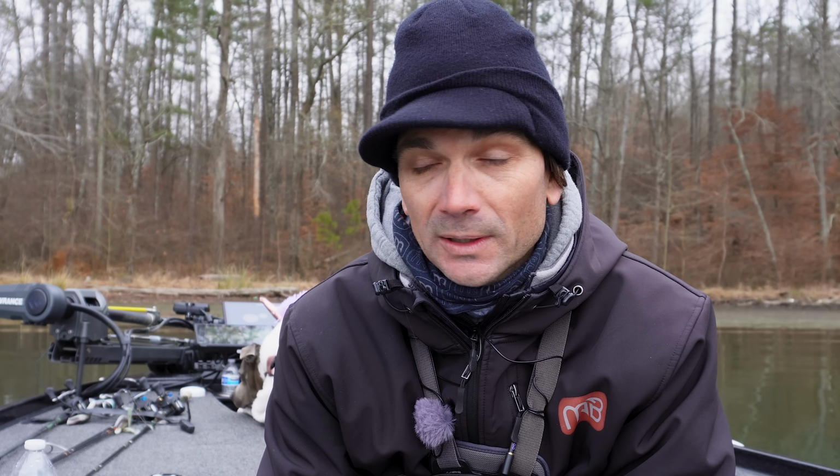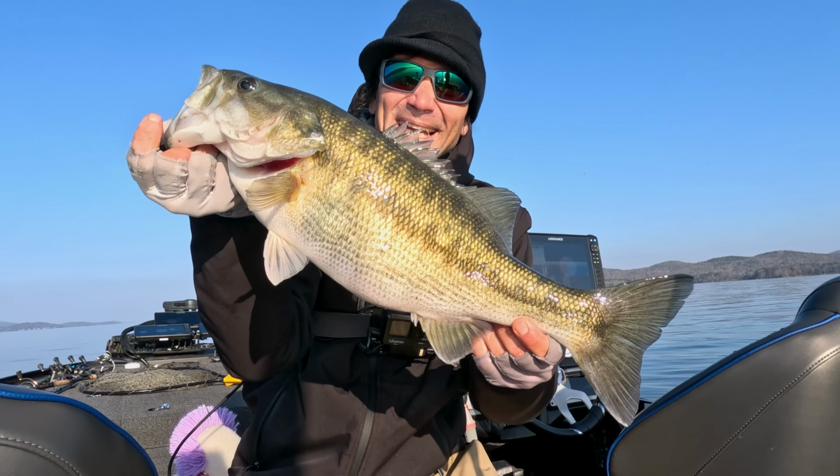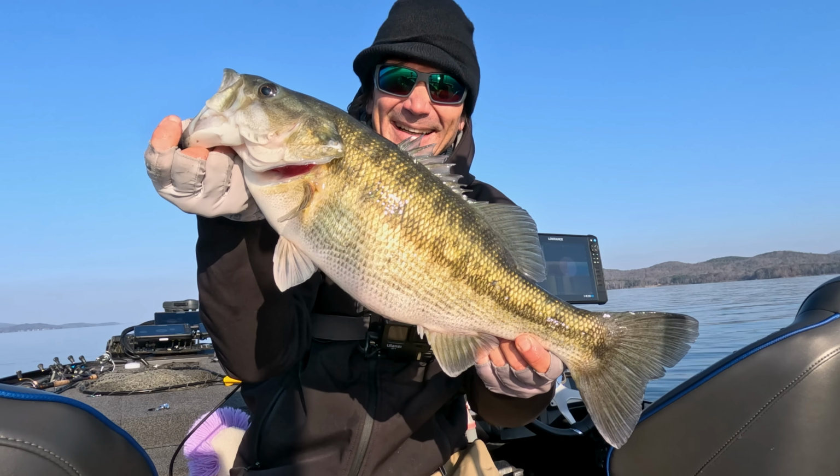I caught my PB Guntersville spot. That 4.6 pounder is the biggest spot I have ever caught out here. I've caught quite a few bigger on Lanier, but that is the biggest Guntersville spot I ever caught, and I got to try a little prototype bait.